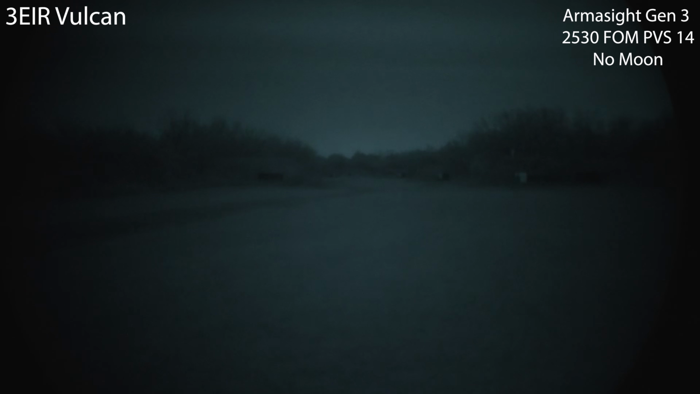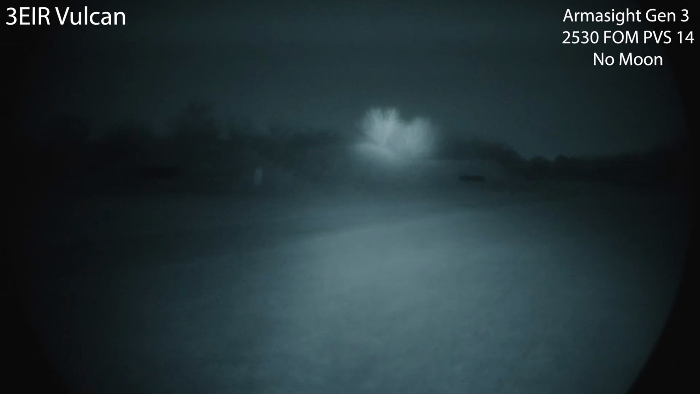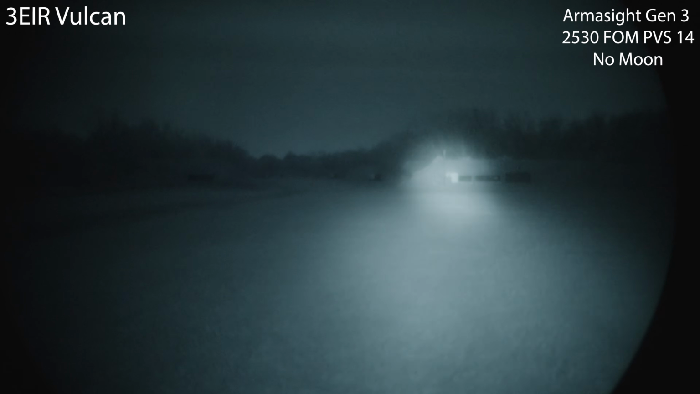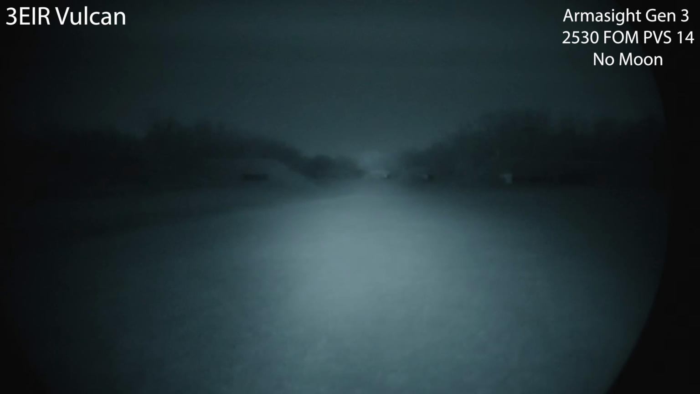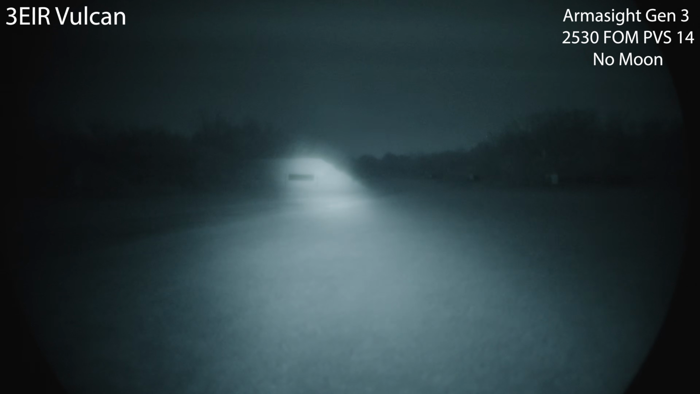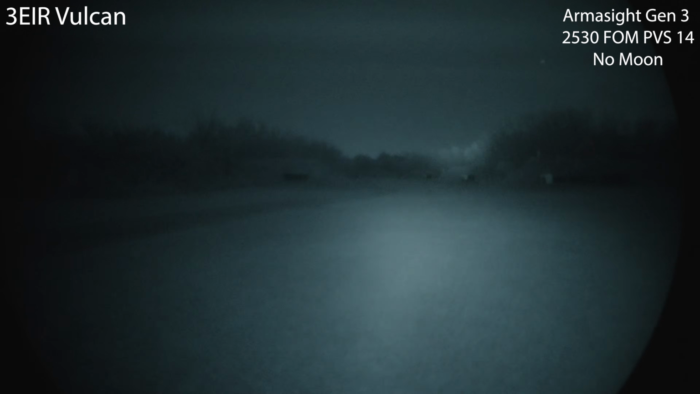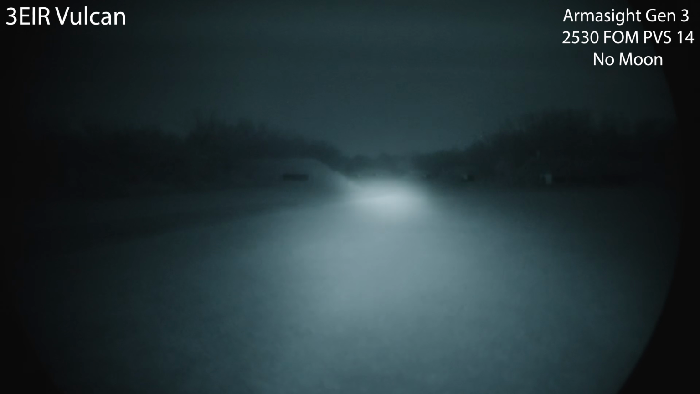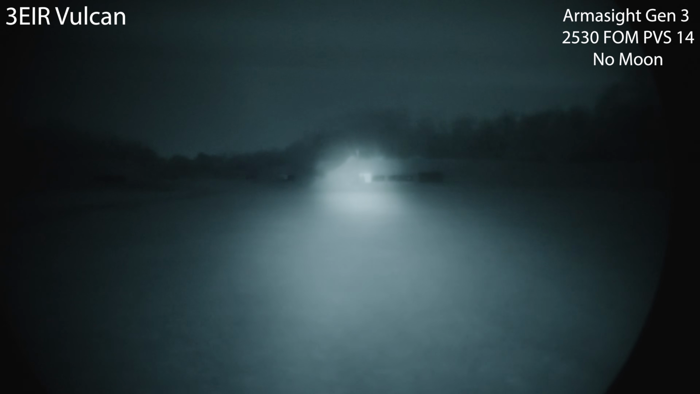Okay, next is going to be the 3E. Up next is the 3E IR Vulcan. Very, very strong at that 50. Notice you do get a spot and quite a bit of flood. Seems more powerful than that Kiji. You can absolutely see the 500. But notice how the foreground is also pretty well lit up. So the entire environment is actually very well lit with this Vulcan.